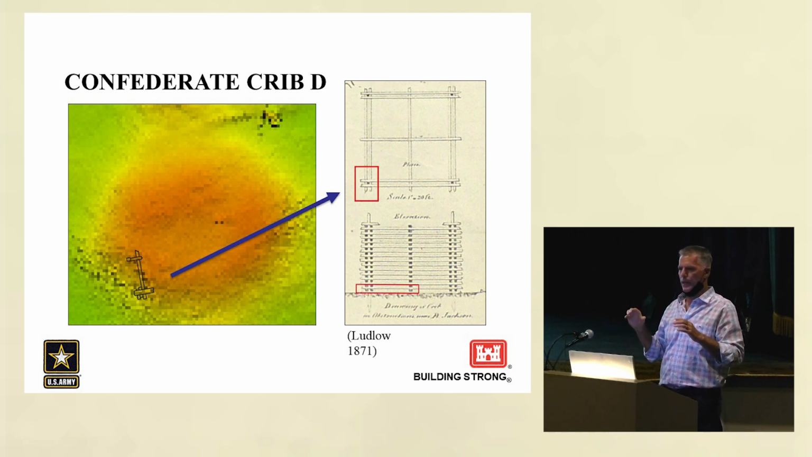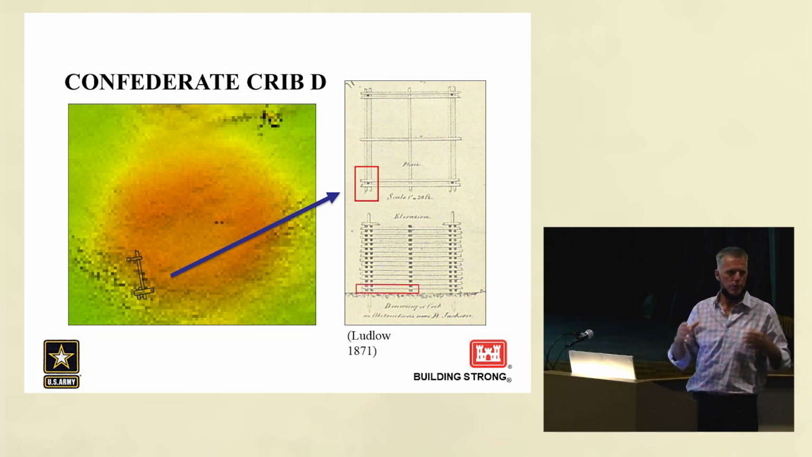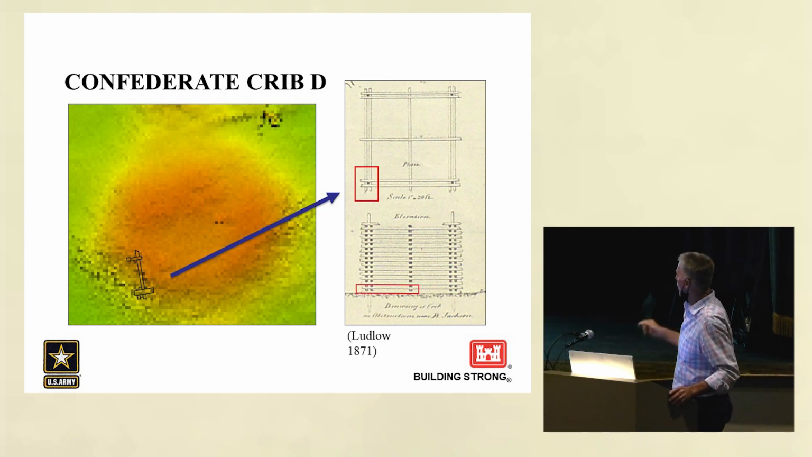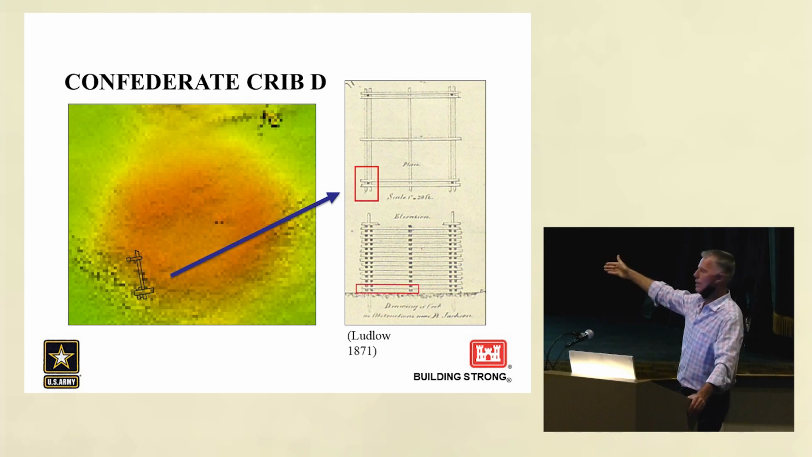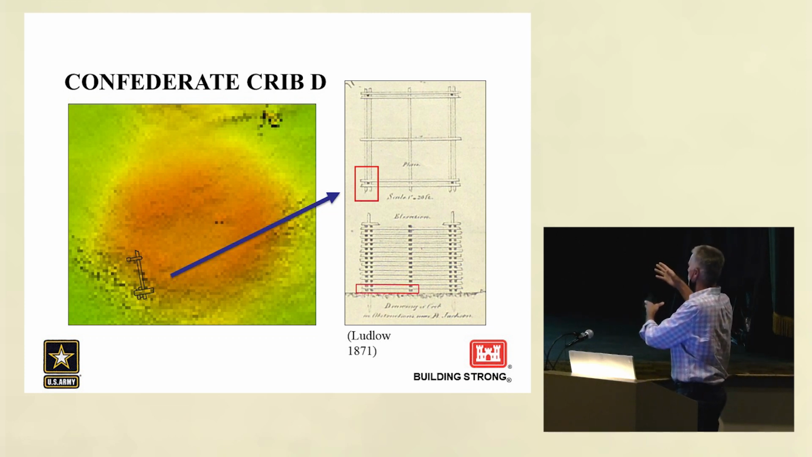We don't know if they were exposed at both low and high tide, but they were probably exposed at low tide. That's an assumption on our part. We do not know. But again, crib D, in comparing and contrasting what's left on site, all we had was one section of it, which was the corner, and basically it was an exact mirror image of the historic map.